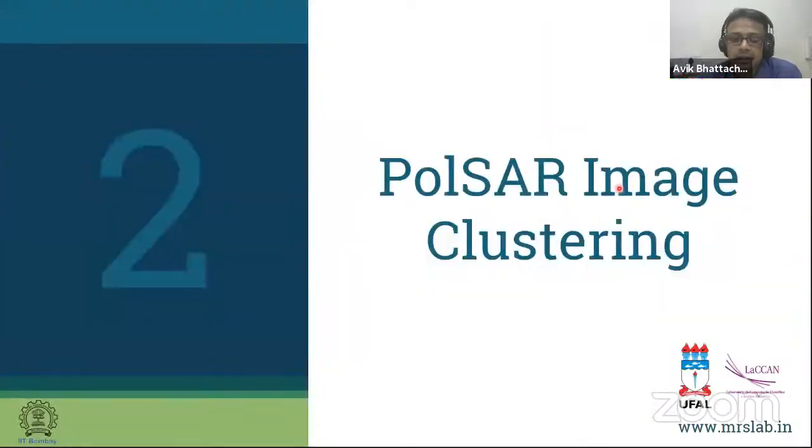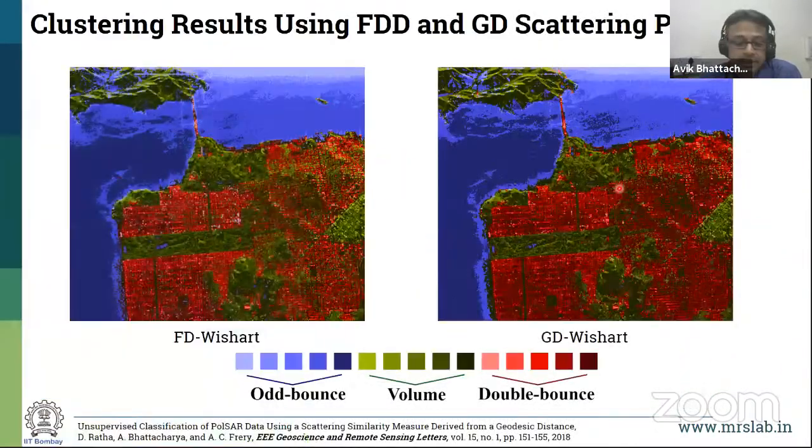Clustering. There are clustering methods available in literature, and this is what has been done in literature with the Freeman-Durden decomposition powers and utilizing them with a Wishart type of classification. It has been done by Professor Lee and others. This is what you have as the unsupervised way of clustering this area, in terms of odd bounce, volume, and double bounce, each one of them having 5 classes.